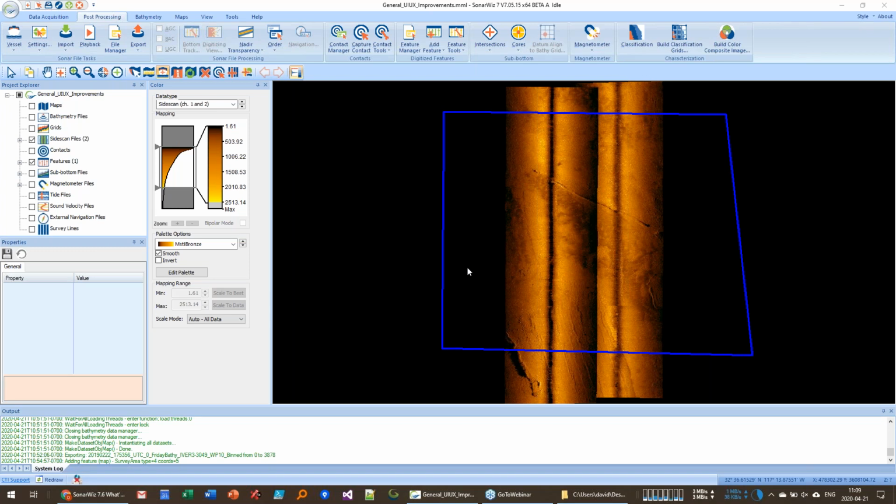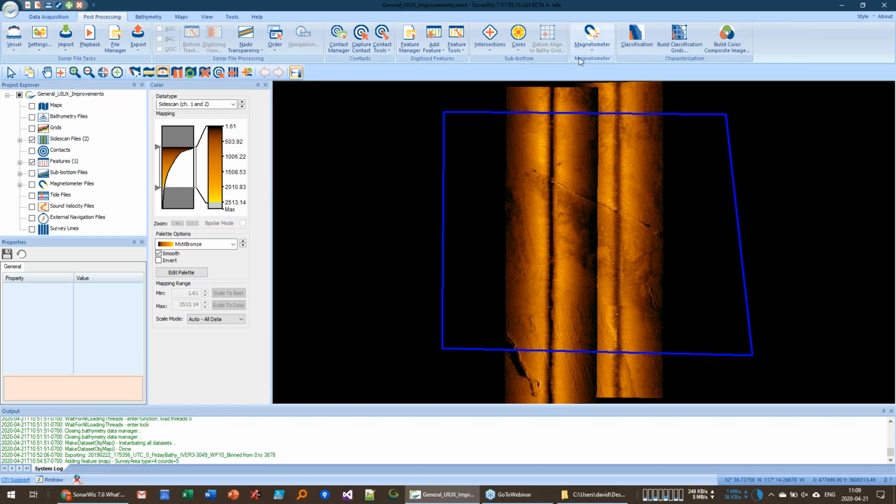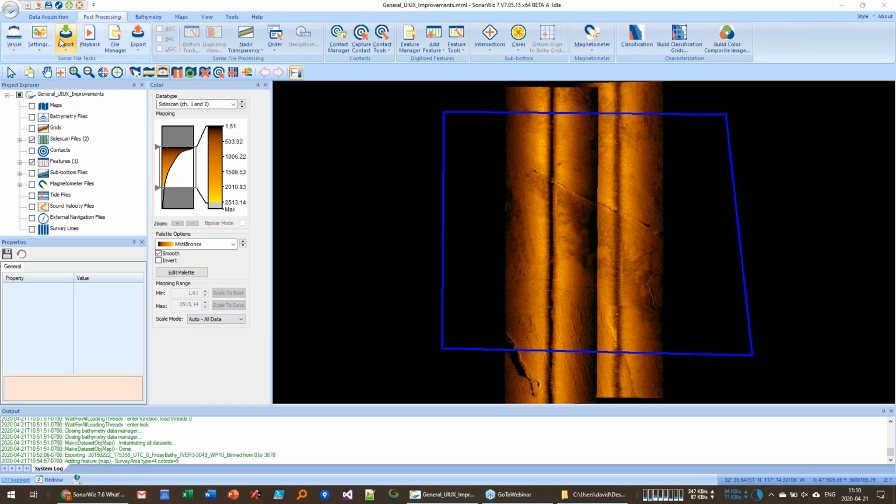There was a question about whether or not we have automation, and we have a lot more automation tools for Sidescan than we do for Multibeam. You can fully process and monitor data for Sidescan. SonarWiz will actually monitor a folder, import all of the data and process it for you. That feature has been in for about a year now, and our intention is to bring this to the other data types as well, for sub-bottom and Multibeam.